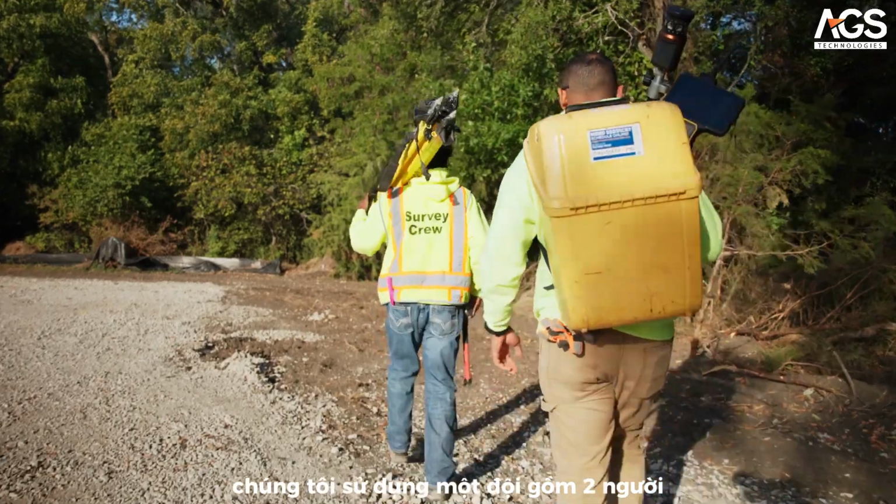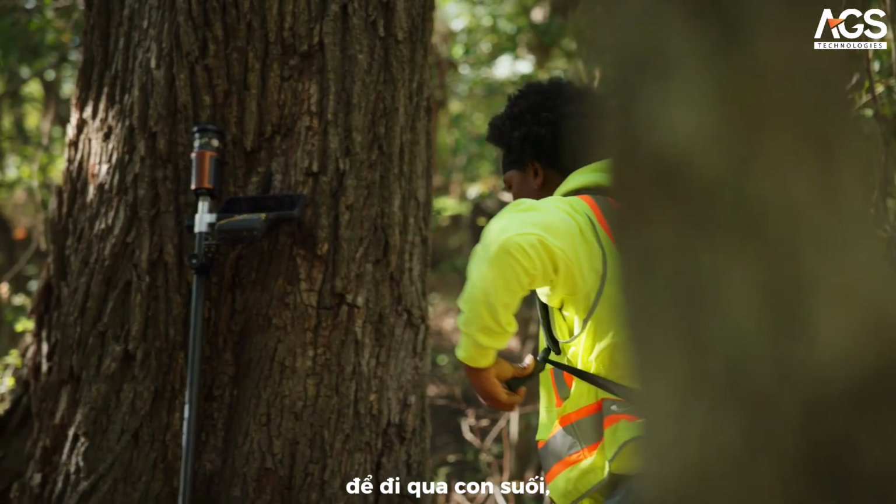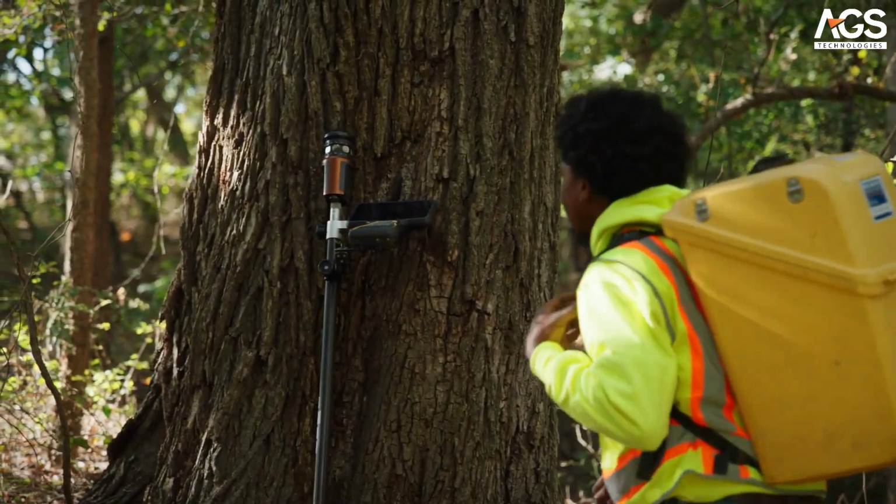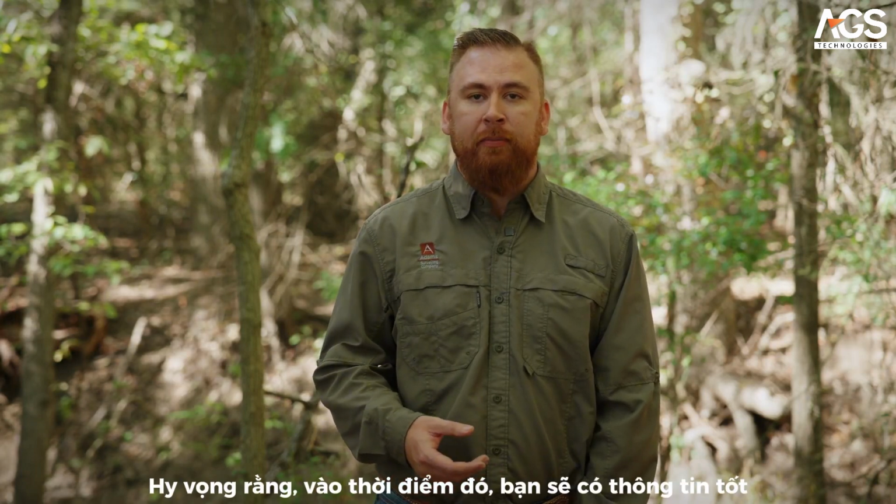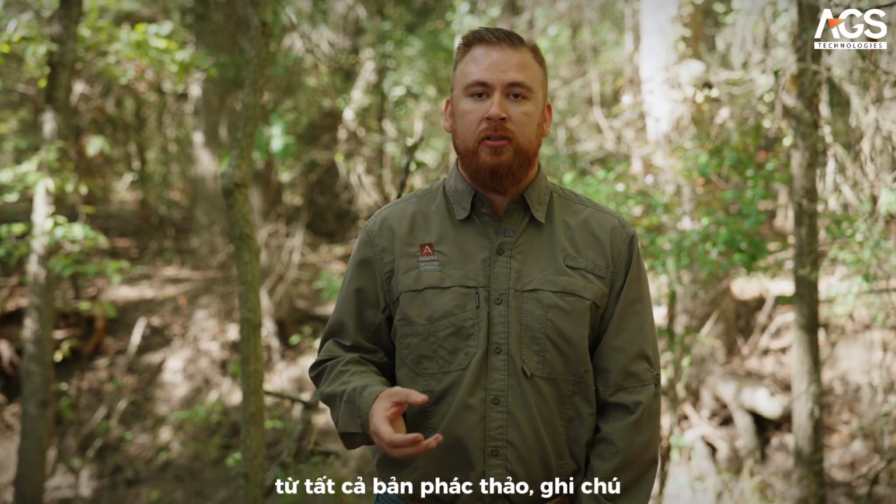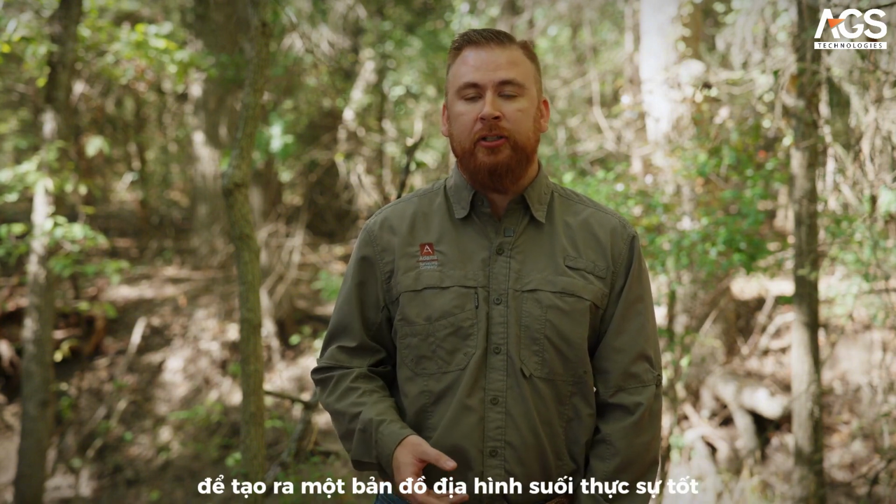So typically for a site of this nature, we'd get a 2-man crew. They'd have roughly 3 to 5 days to come through, traverse through the creek, getting us all the data we could get. And then at that point, you're bringing it to the office for another day or 2 days' worth of drafting. And hopefully at that point, you have good information from the sketches, the notes, and the data points you get from the traverse to put together a really good creek topo.